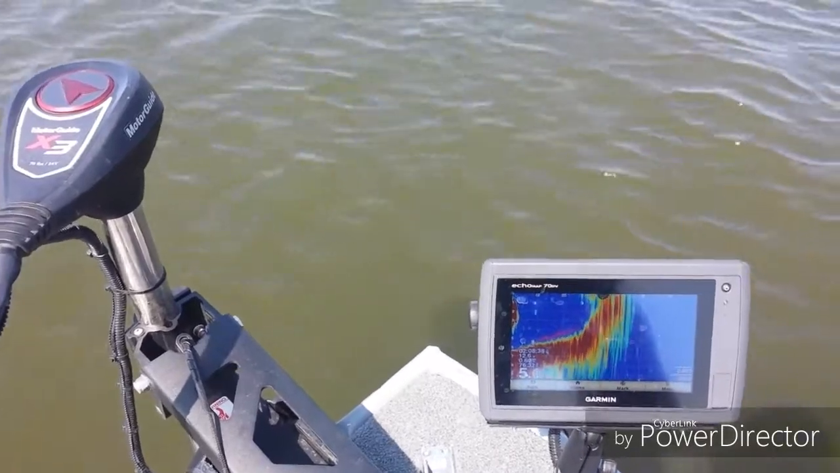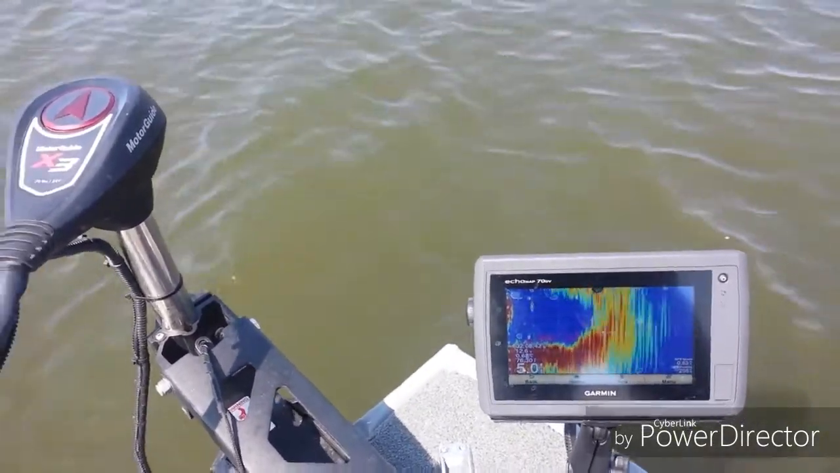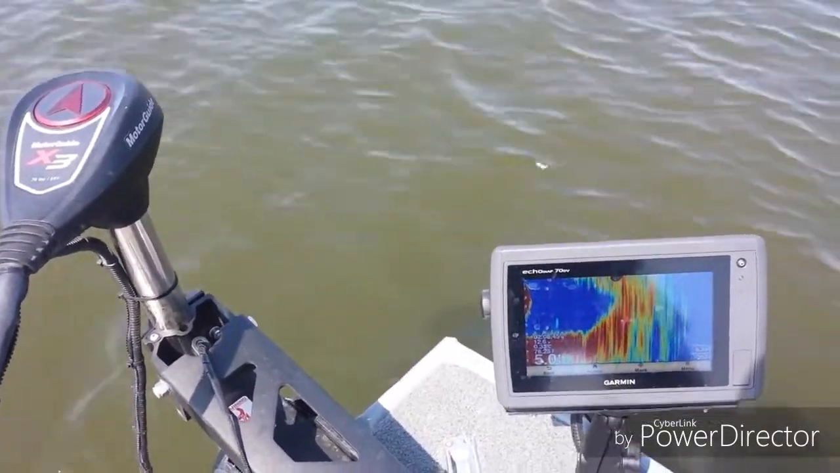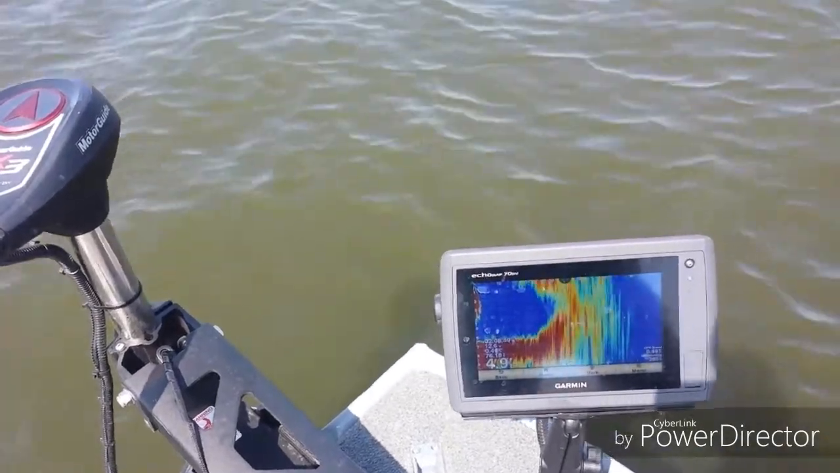So that's some of the basics of how it works and what it's doing, and I'll get back on this in a second and show you some of the things that I've used it for, how it's helped me catch fish, I should say.